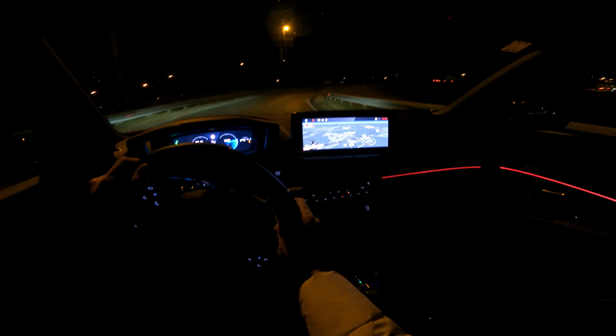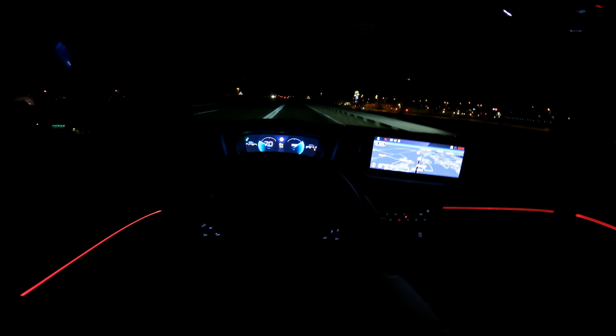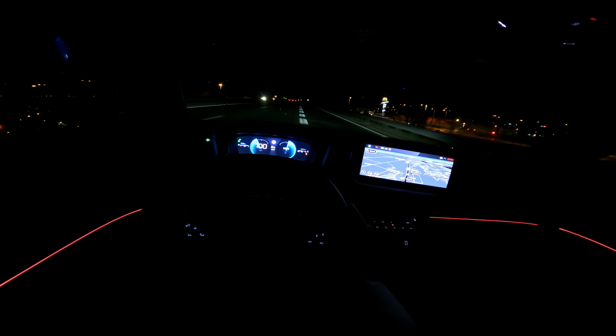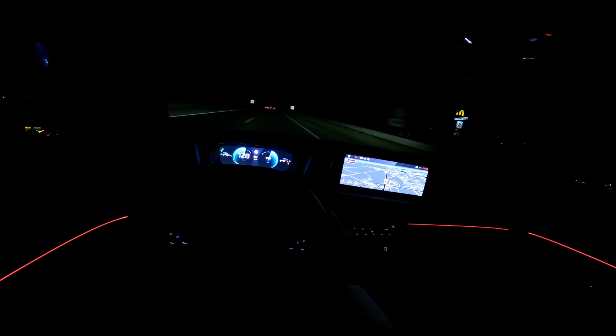Also, we have the headlights on automatic. All the way. Oh, it just speeds up nicely.